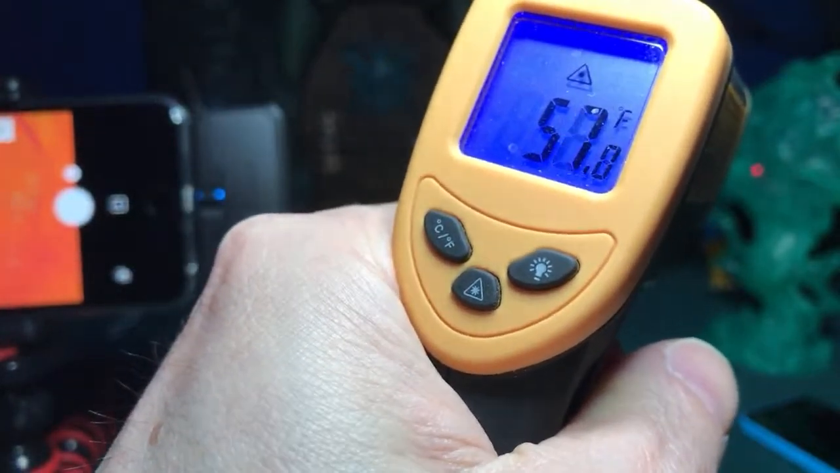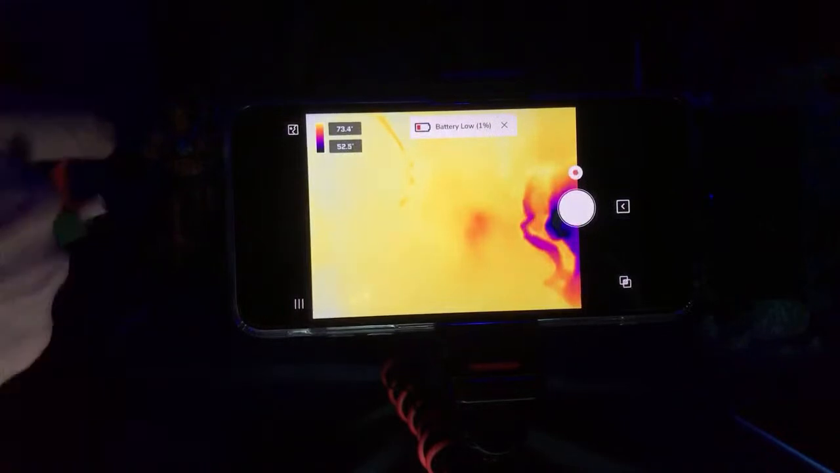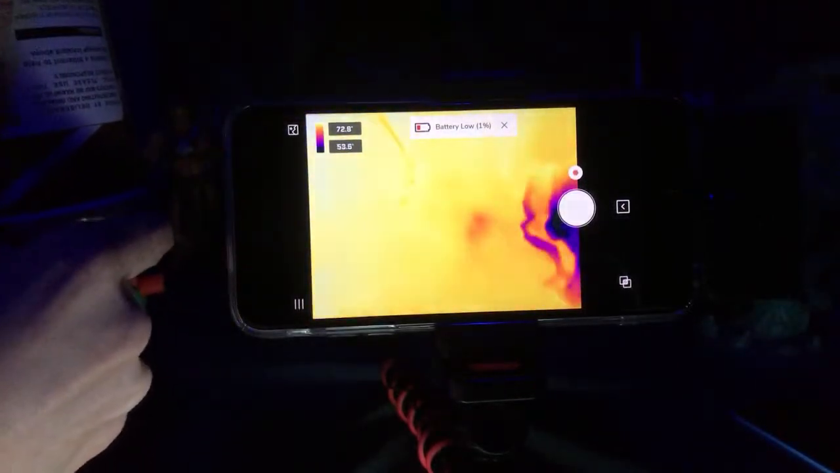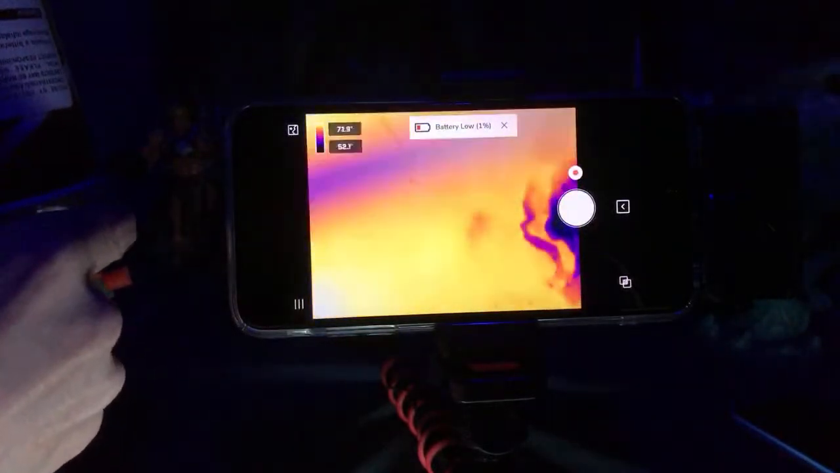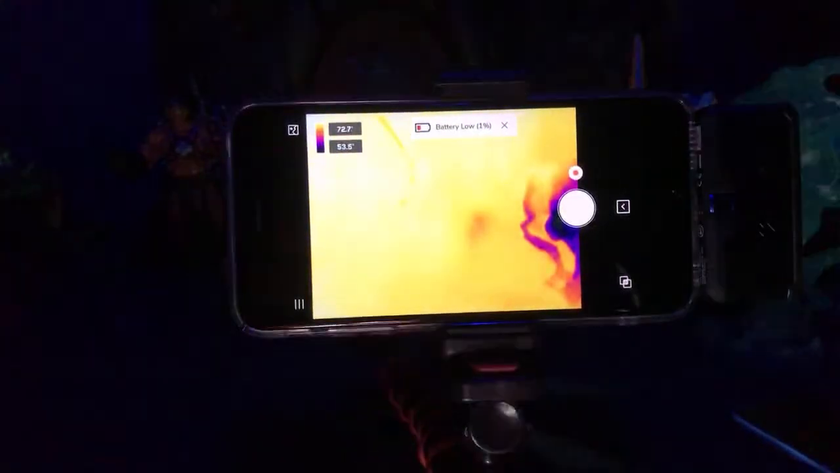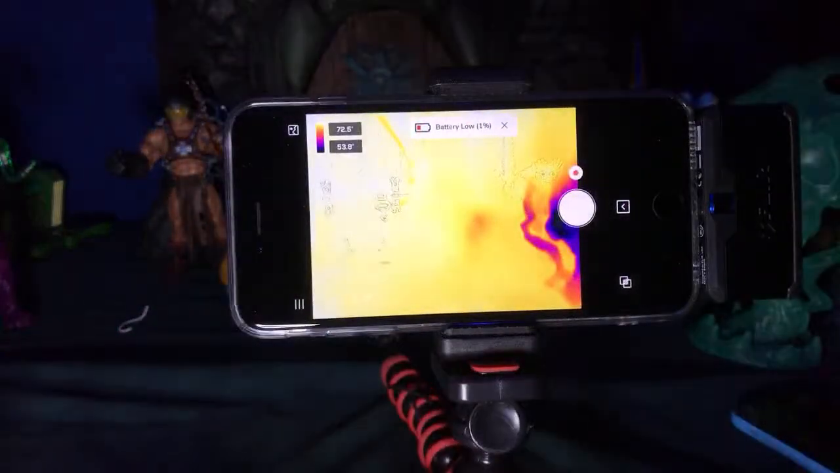So look at the difference in the temperature. I was surprised. I did not think you'd be able to see the air change. Let's try it one more time before the battery dies completely. Crazy. All right, well, I was proven wrong. So you could technically see a ghost if one existed.